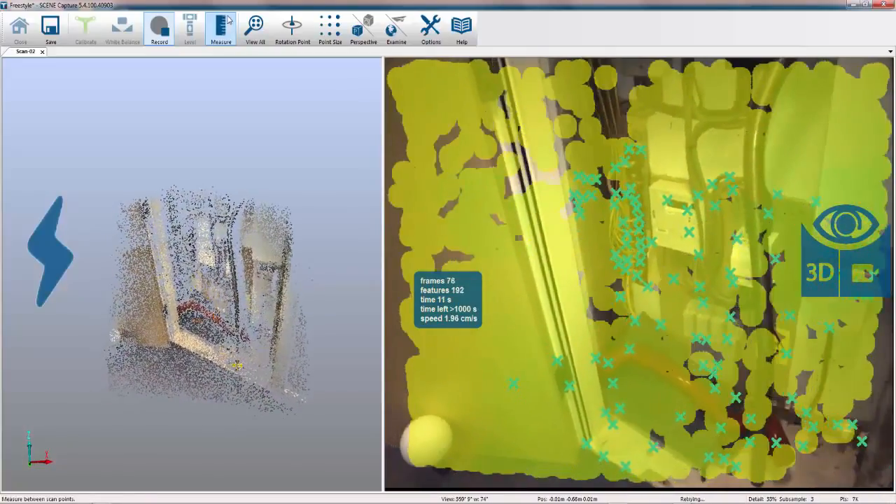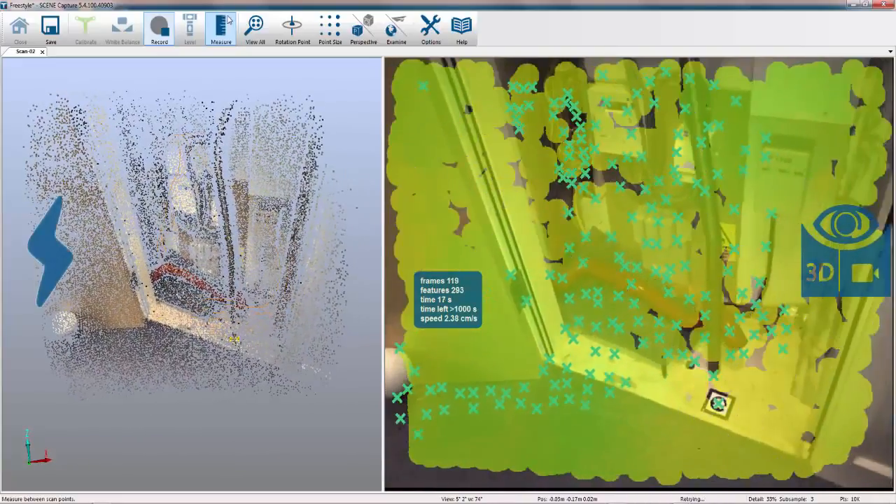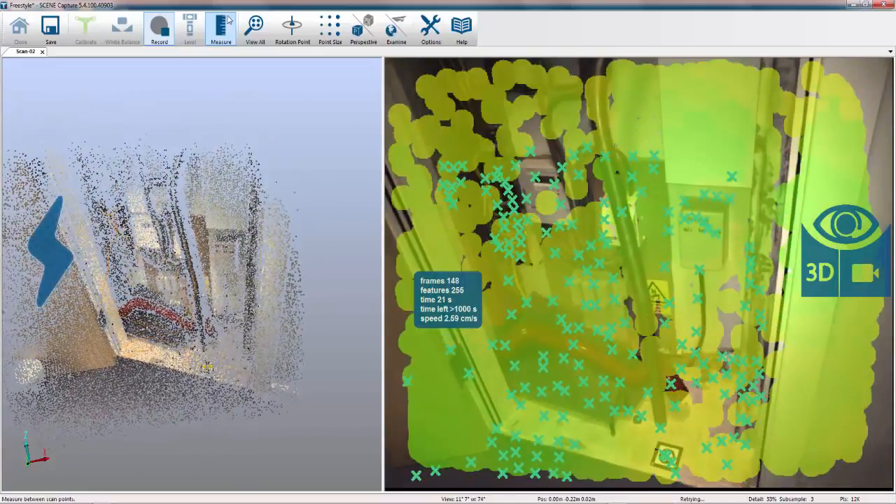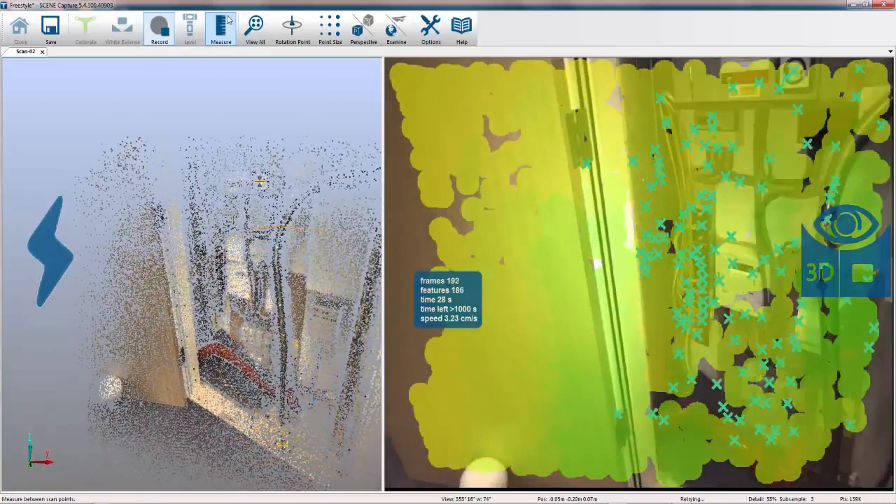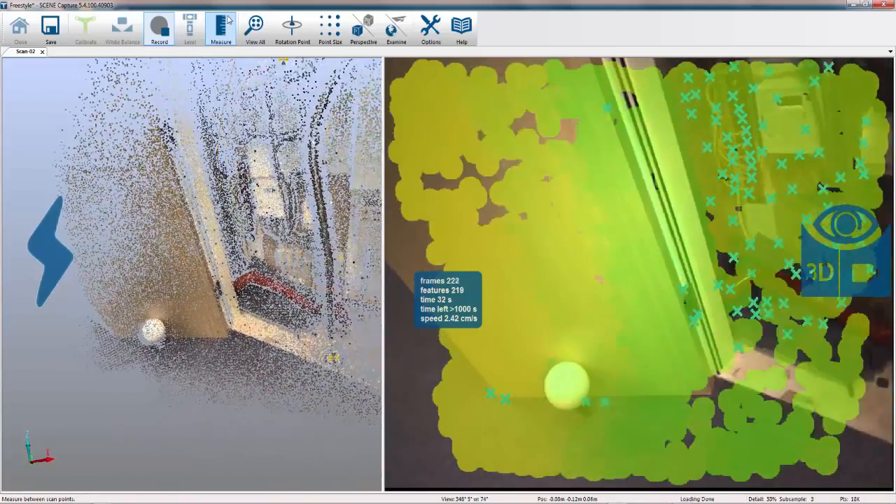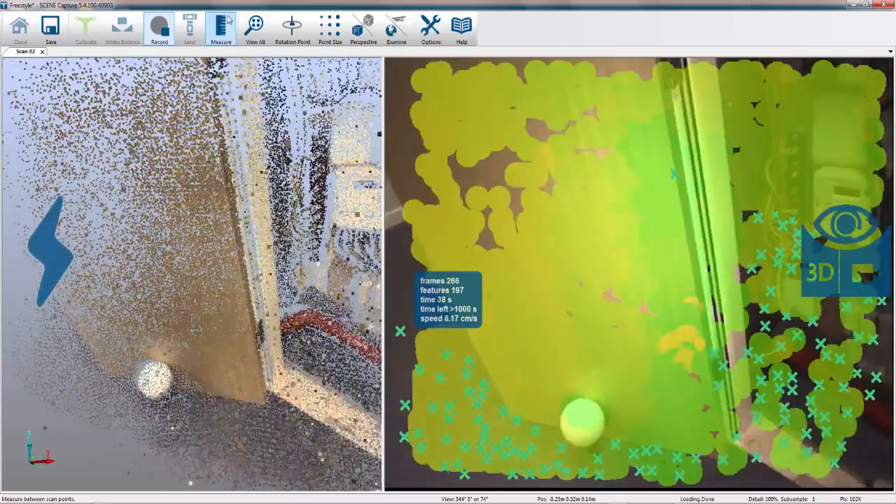So areas where I haven't got yellow are areas where it's not capturing data, and on the left hand side you can start to see the point cloud building up. The slower I move, the more data is being captured, because the resolution is controlled by the speed and the angle at which you're moving the device. So if I twist to the right, you'll notice that the image on the right and the left are starting to twist, but I'm actually capturing data in and around behind that sphere.